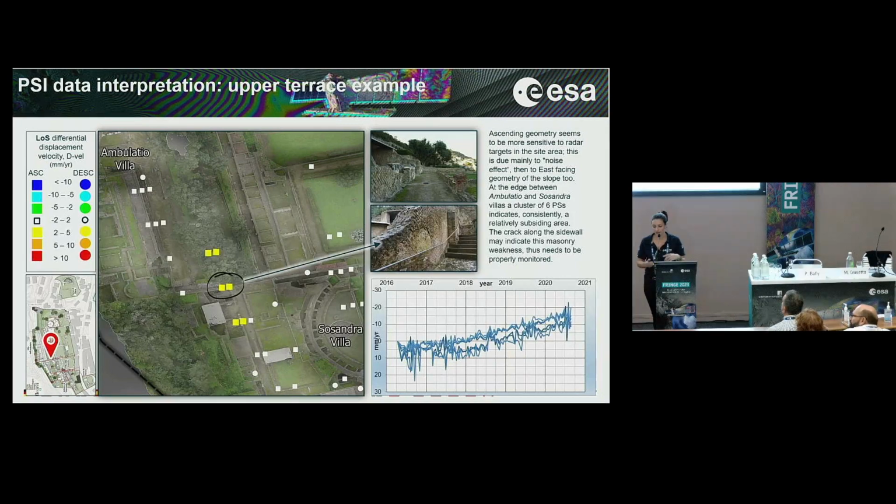Here is the case of the area between the Ambulazio Villa and the Sosandra Villa, in which the time series of the measurement points show a slow movement that was validated somehow during the field survey by the detection of several cracks in the wall.